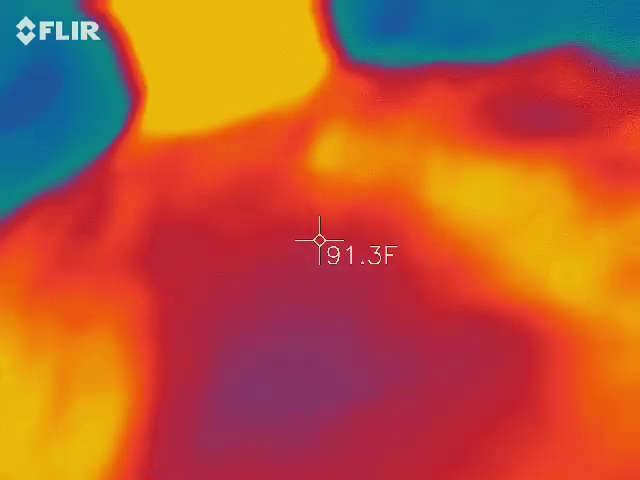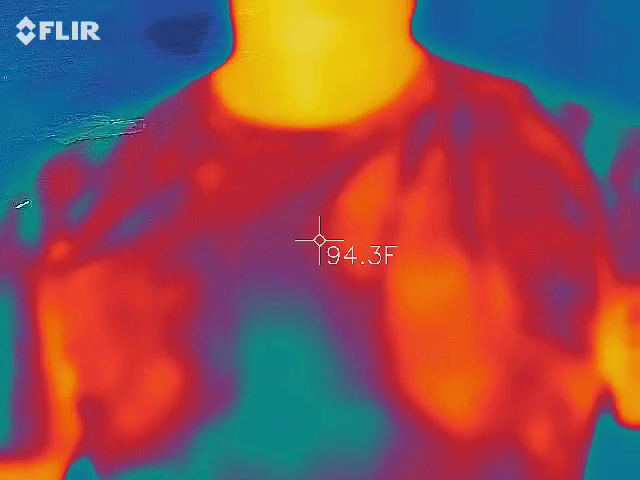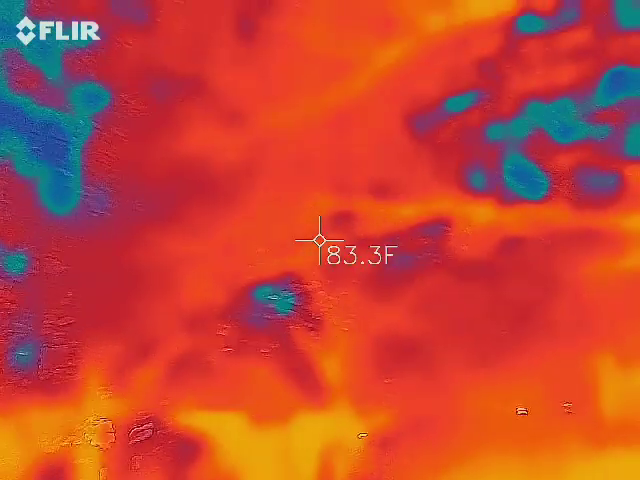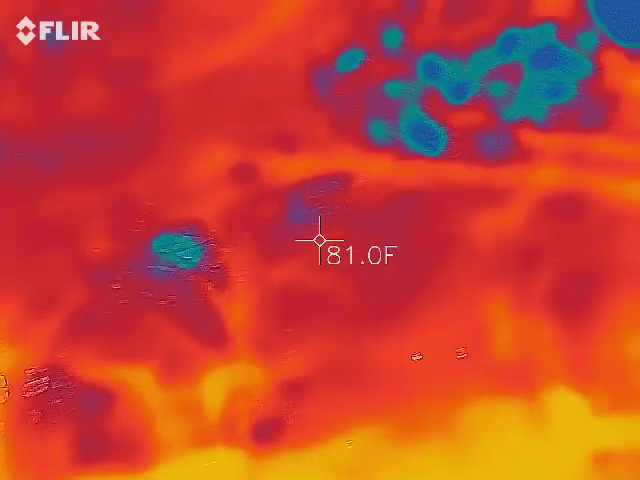Well, perfect. So this only sees temperature. Do you guys see me in that camera? I should be orange, red, and yellow. So everything around me should be blue and black. If you take me out of the picture, it's going to fluctuate. The leaves up there should be orange, red, and yellow, because it's always going to find your hot and cold spots.